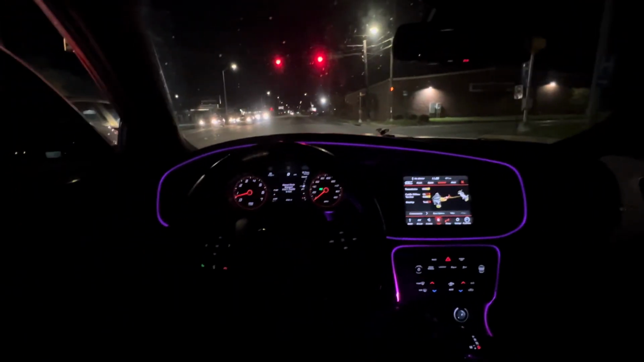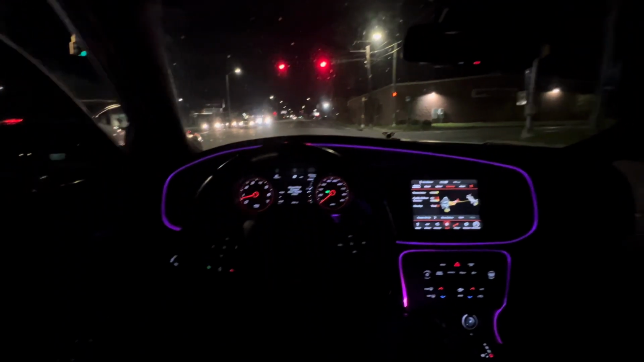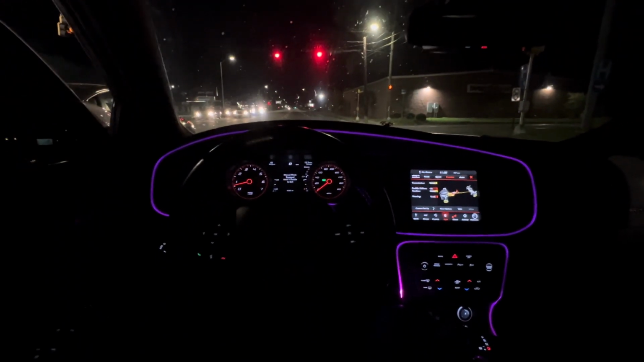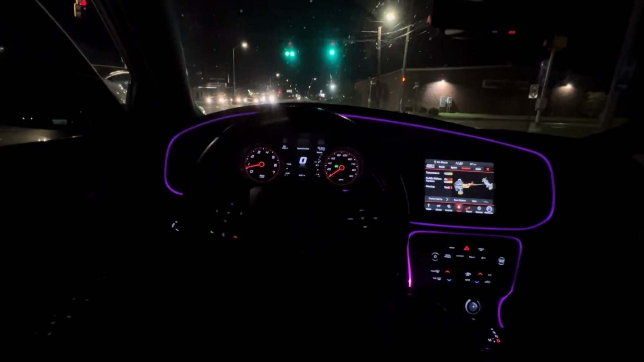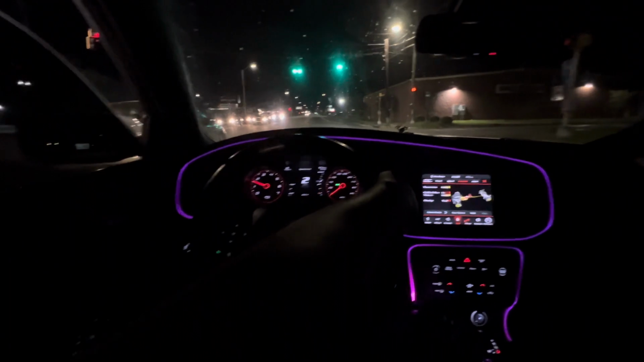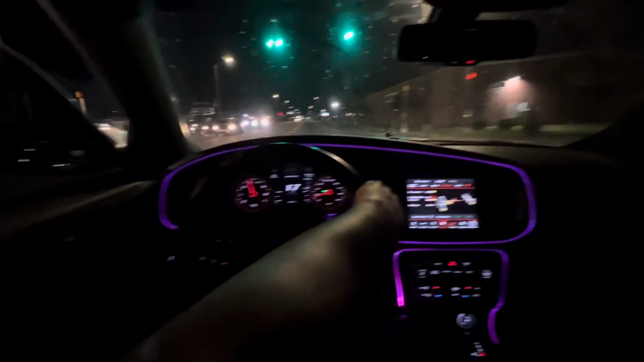Turn your radio down, making all that noise, man. Cause radio loud, disturbing the peace. I should be able to hear your radio outside the car with the windows up, and you ain't got no tint, man. Come on, man, we in 2024.